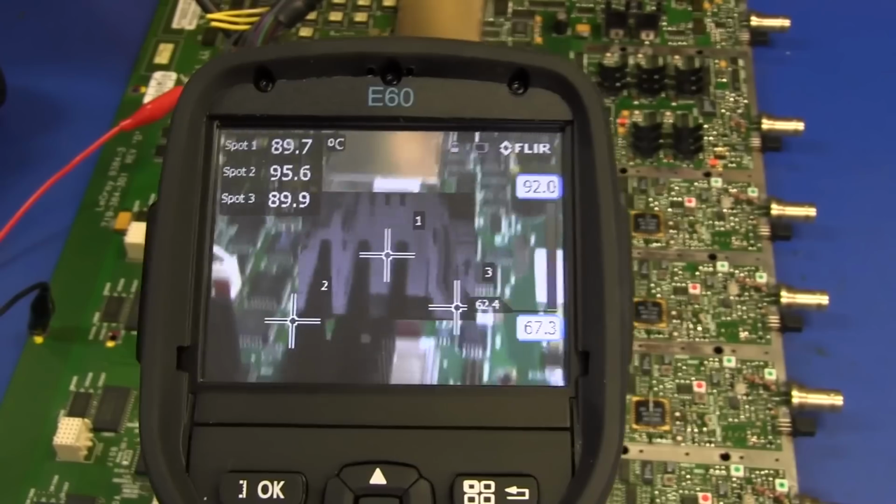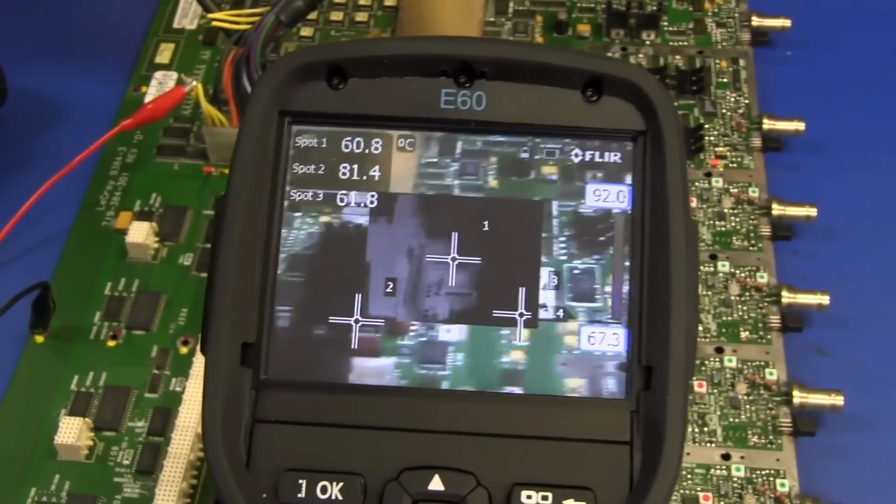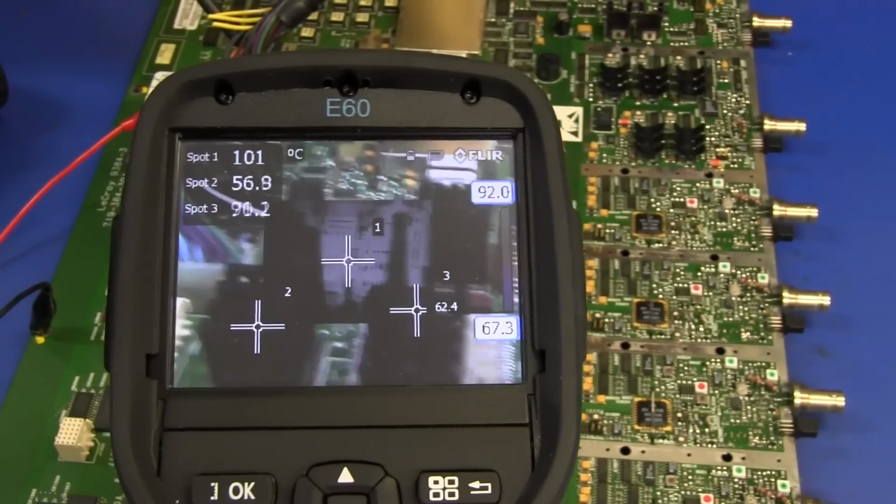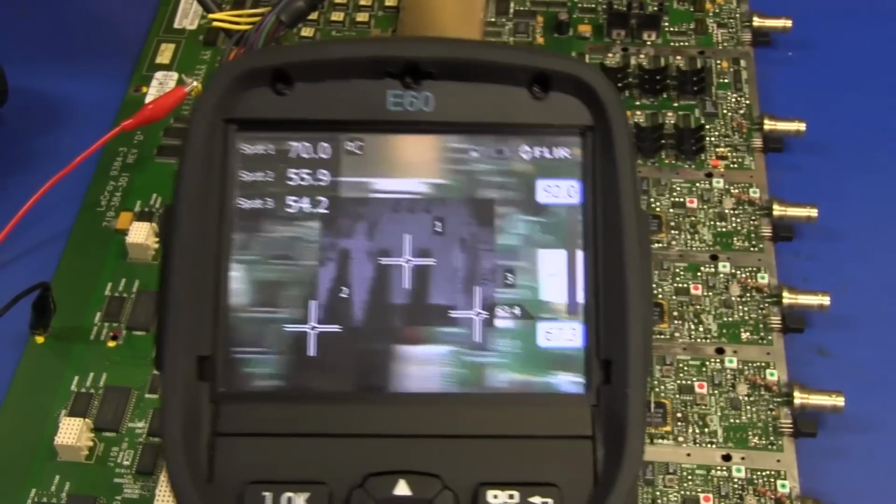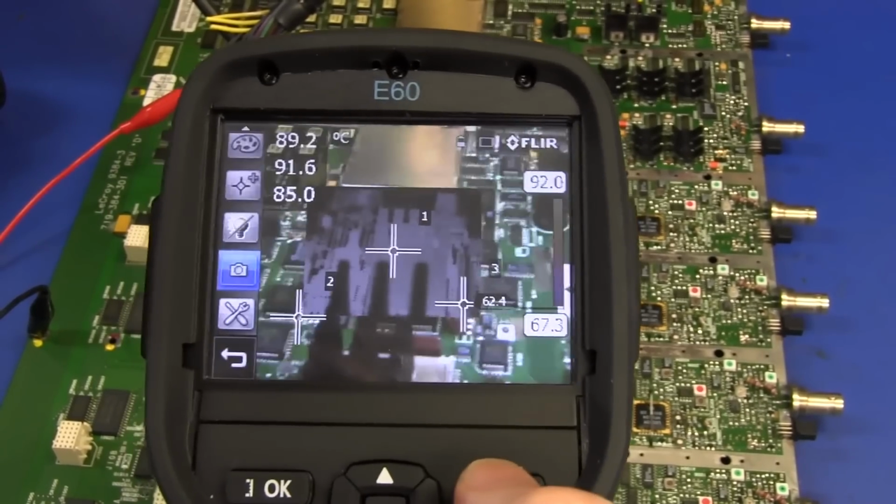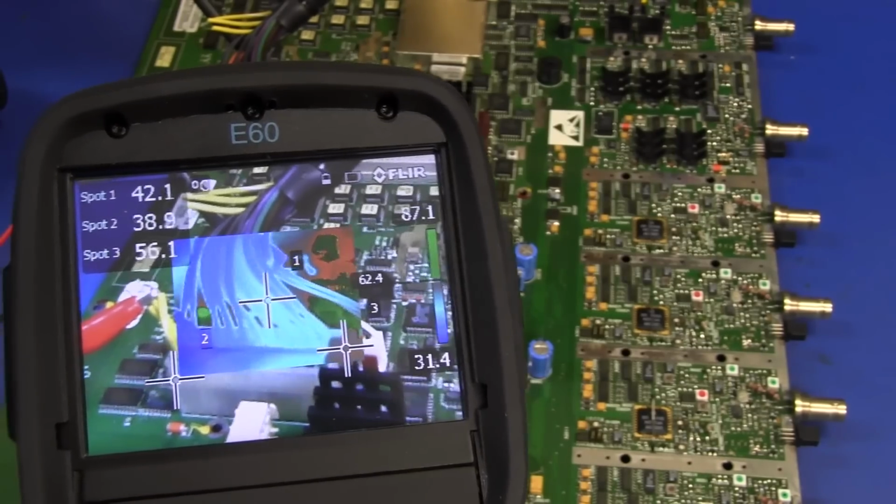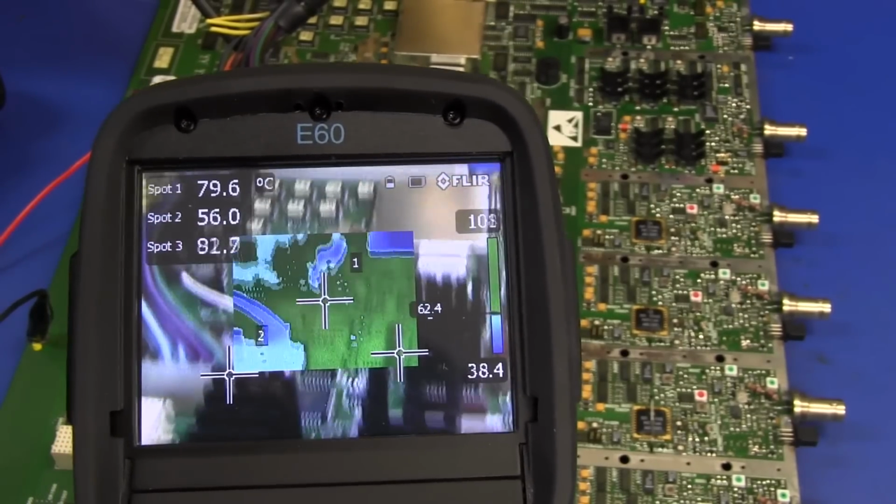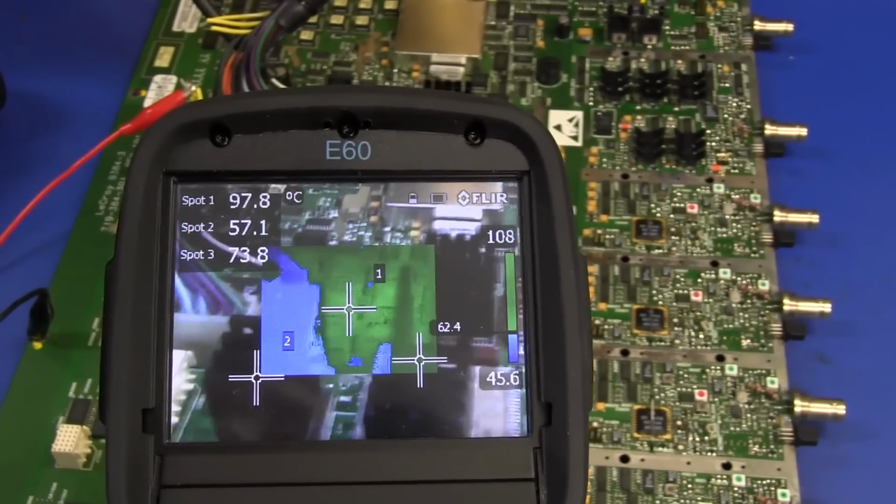Next up, let's try picture in picture, because this one is quite jazzy as well. There we go. That just has the thermal image in the center and the digital camera around the outside of that. I don't particularly like that palette we're on at all. So there you go, the thermal image in the center, surrounded by the digital camera.